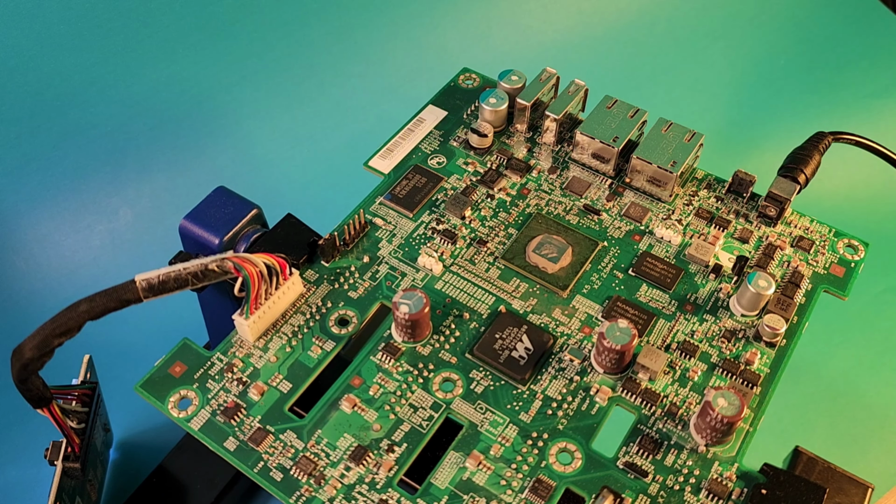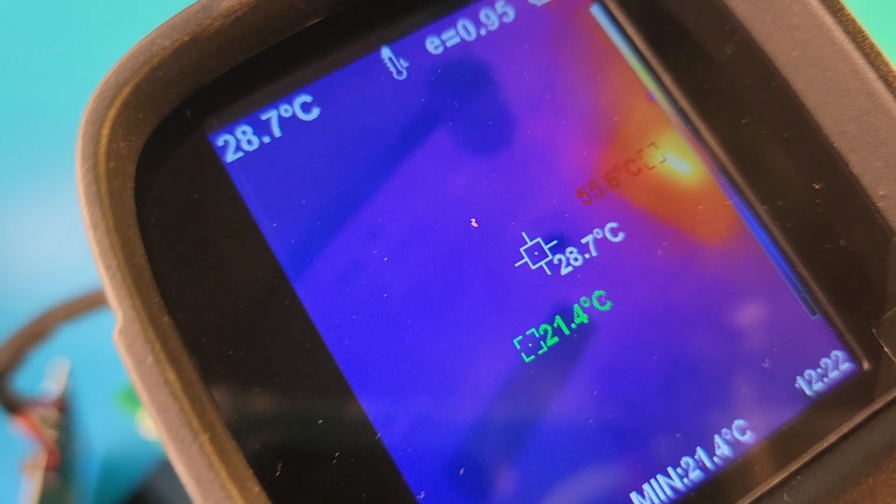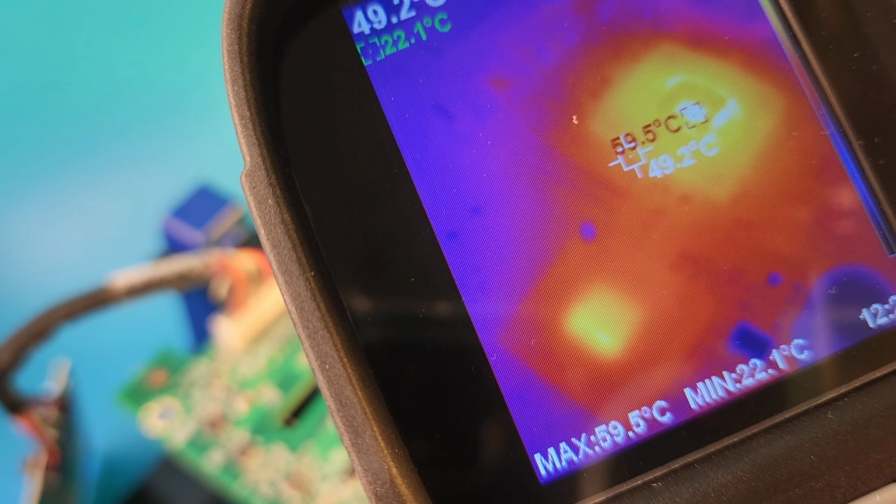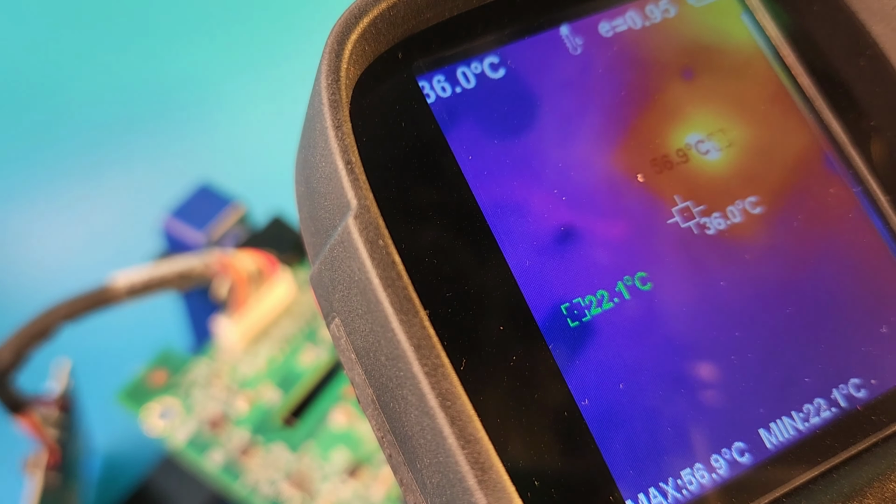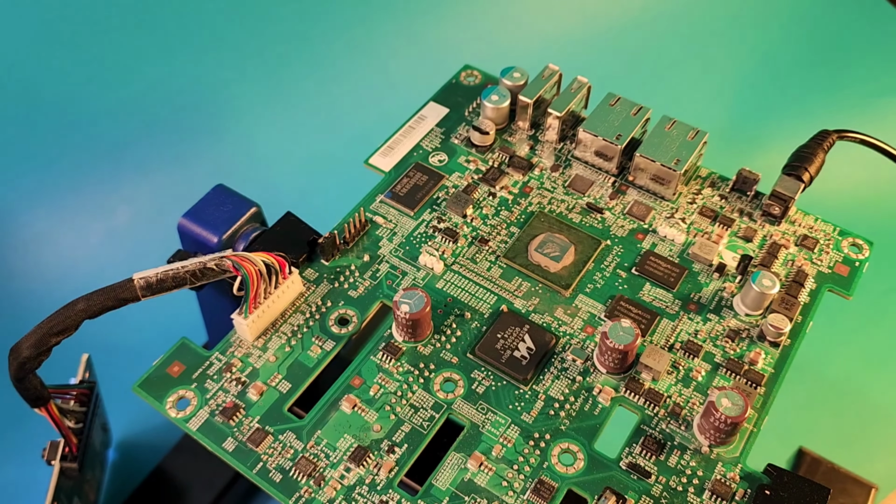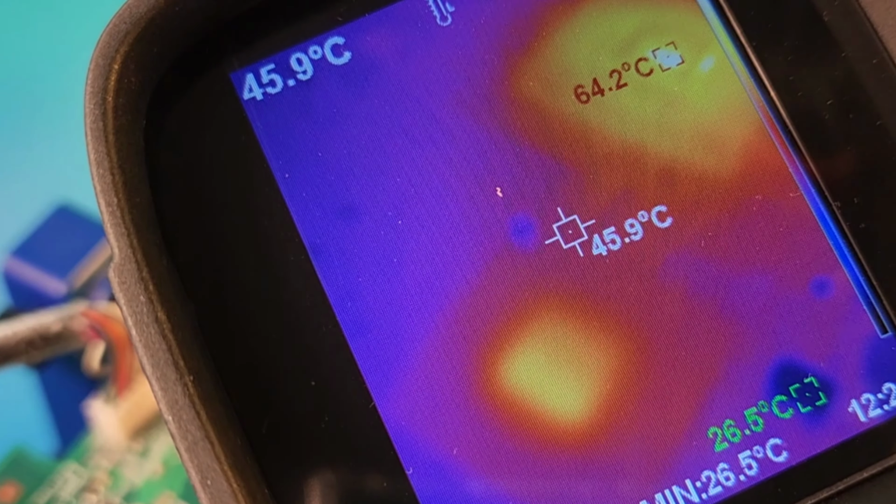Let's take a quick look at this PCB. It's from a Lenovo NAS, and man, oh man, check out that core. It is smoking hot right now. Look at that, almost 60 degrees Celsius, and another chip below it as well, also very hot, around 55 degrees. So very cool. Once again, just looking at that PCB, you can't tell, but boy, when you see a thermal image like that, oh man, that is a really good indication of where the problem lies.